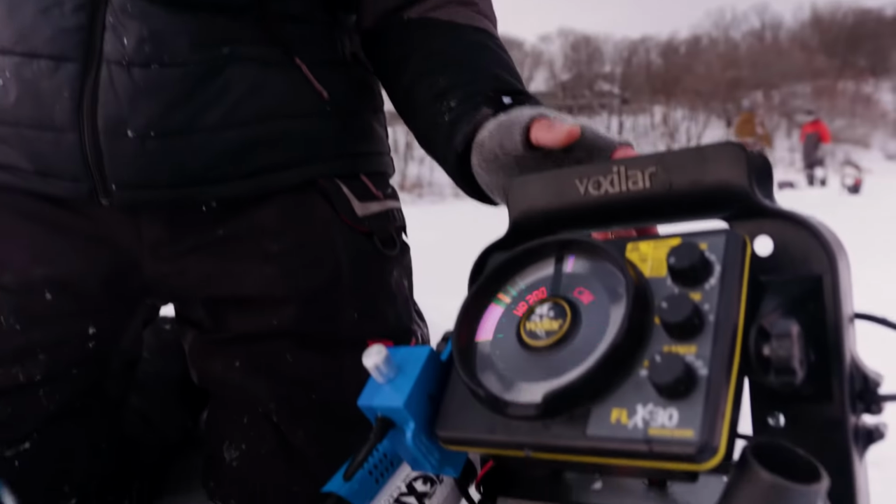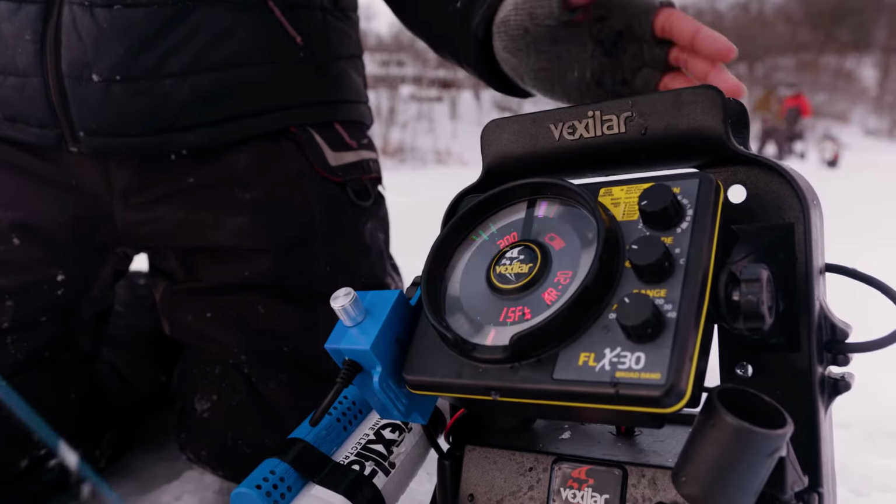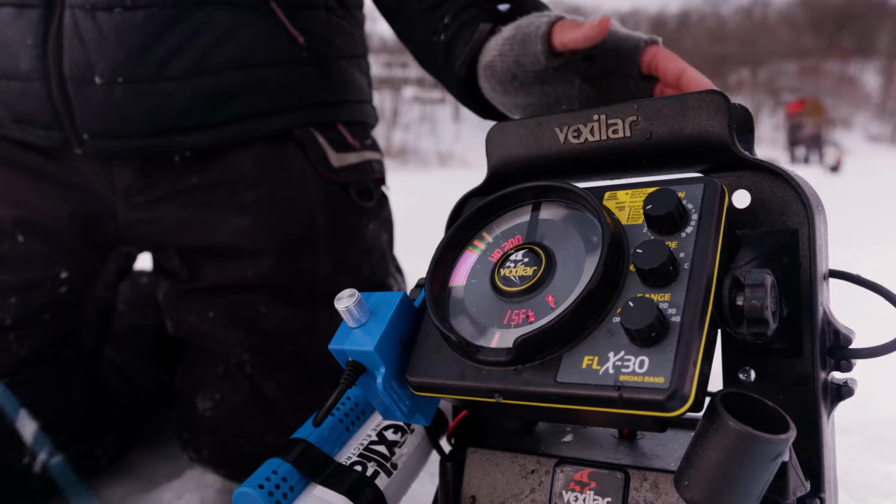So what I have with me today is the Vexilar FLX30. This is the top end unit that Vexilar puts out right now, so it comes loaded with every feature available to Vexilar. Some features might not be available with every single unit, but most units are going to come standard with some of the features we're going to talk about today.